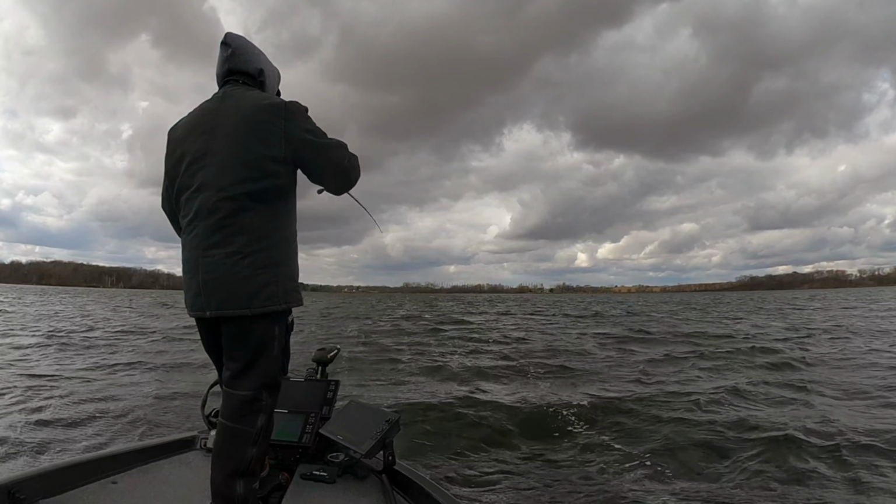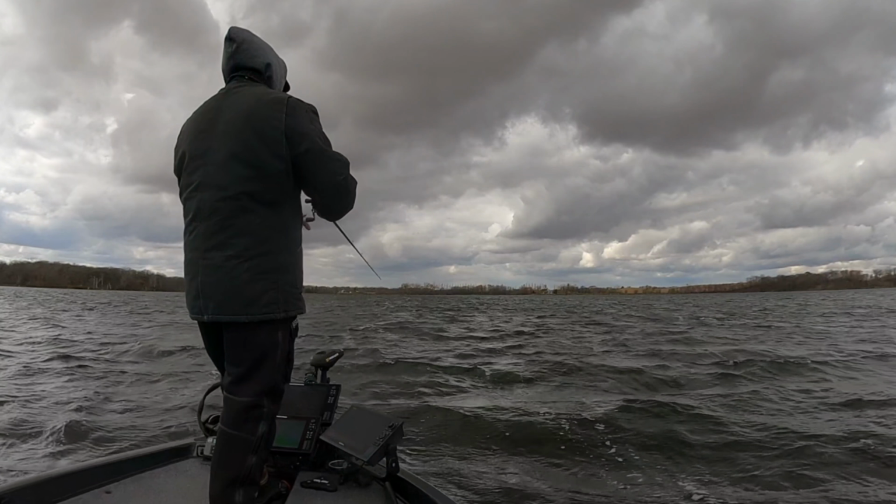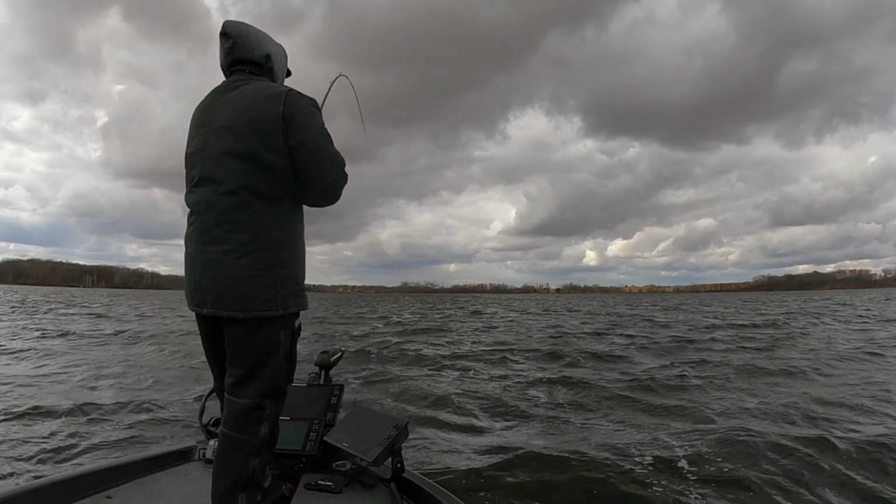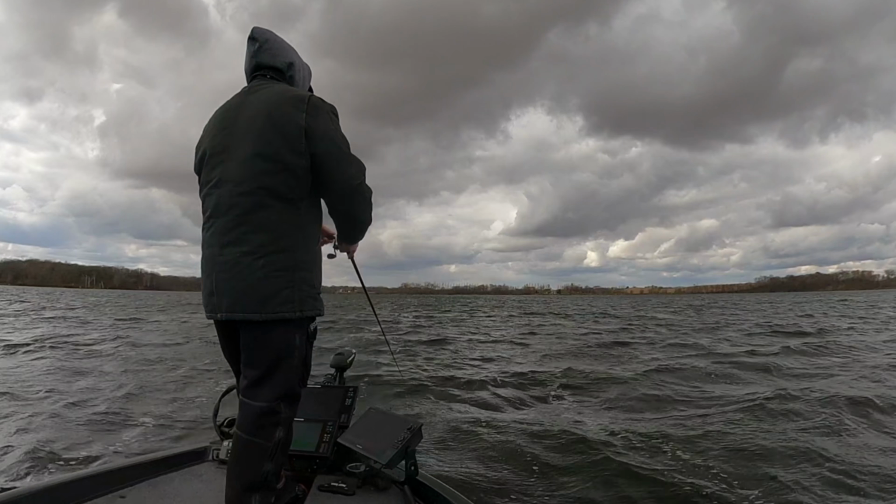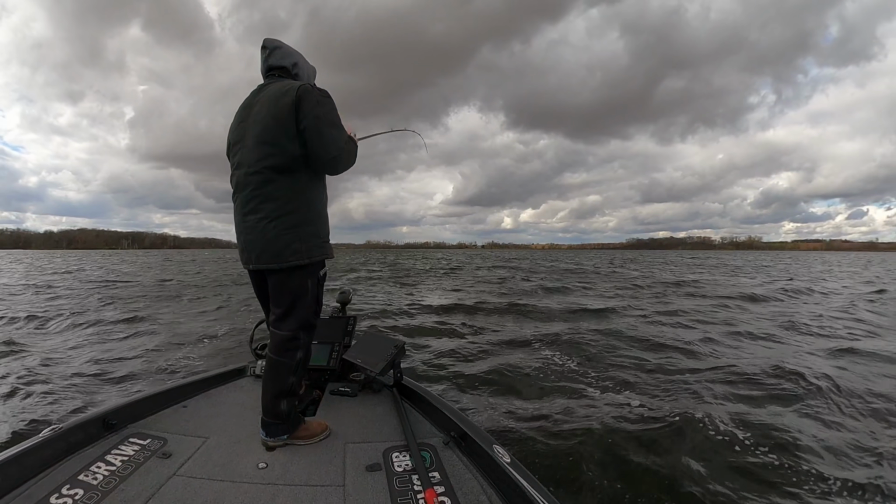When you get hung up, so often it draws fish's attention to all that commotion going on down there. And here's a perfect example. I'm just trying to get it ripped out of the tree or the rock that I'm stuck on down there. Start pulling, and look at that.